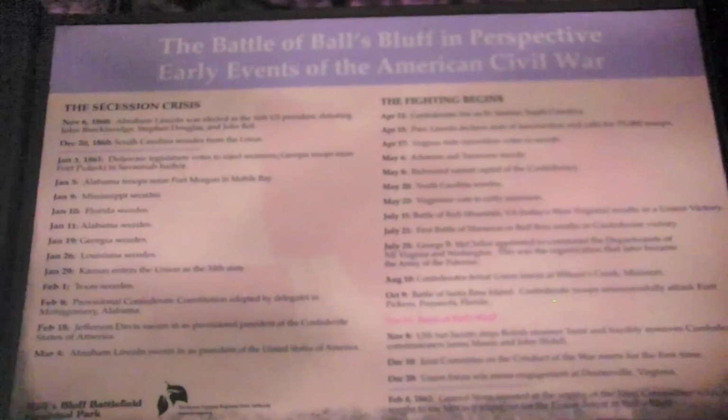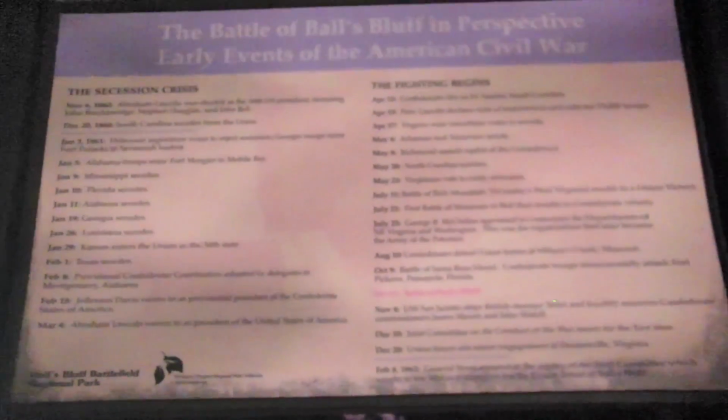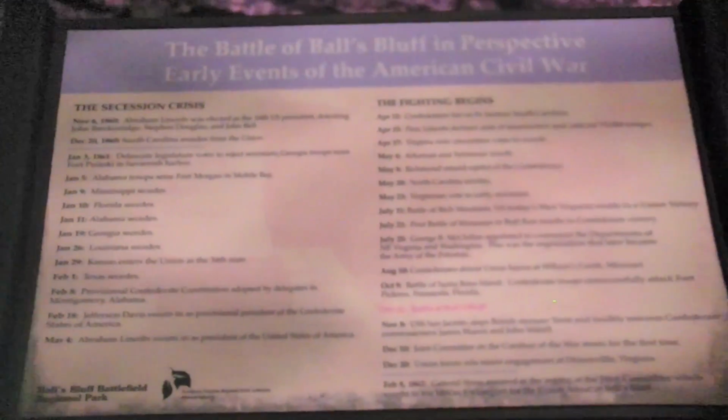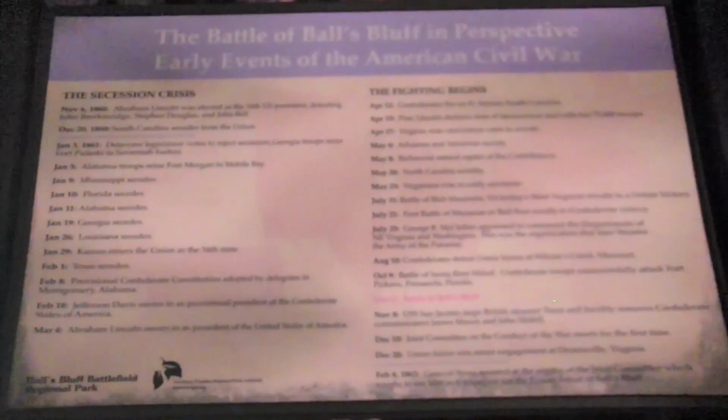I am standing at a sign in my local park, an arm's length away from it, and I can clearly read everything on the sign, as you can see here. Now, as I've said before, we're on a fully moonlit night, no overhead cloud cover, so these are optimal night vision conditions, but it still shows off the capabilities of the camera.